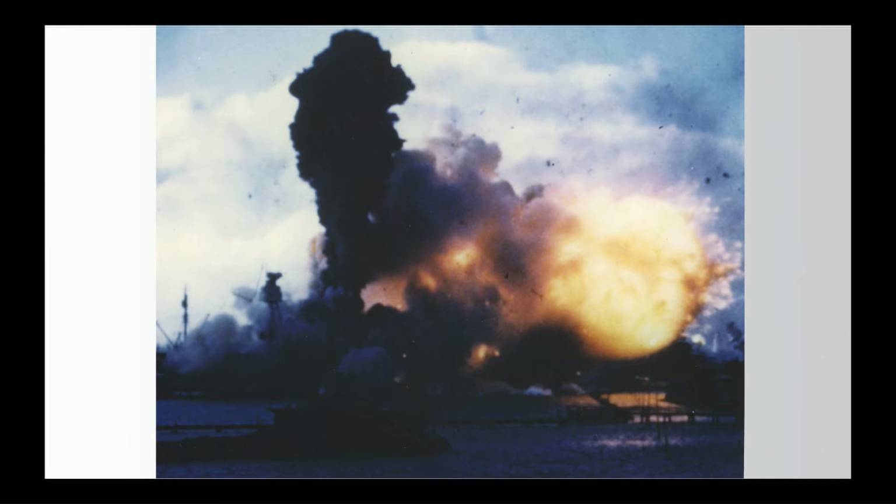Specifically, a high-altitude bomb from 10,000 feet, if you can imagine this, hit between turret 1 and turret 2 in the bow of the ship and lit off the forward magazine, which set off just an incredible explosion. 1 million pounds of ammunition blew off at once.